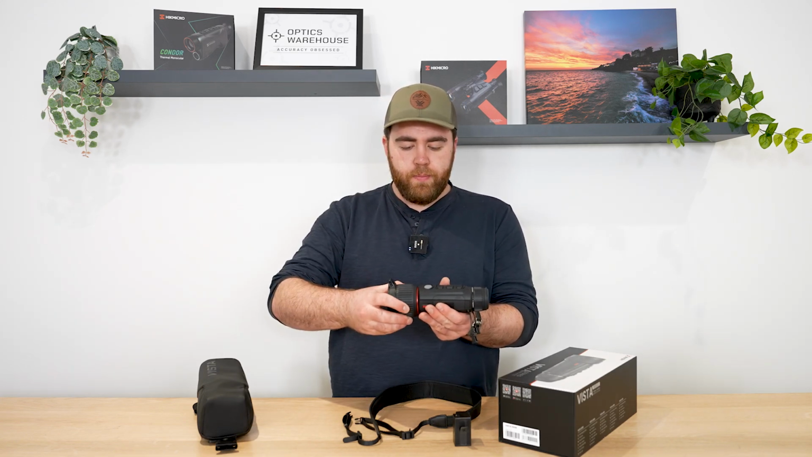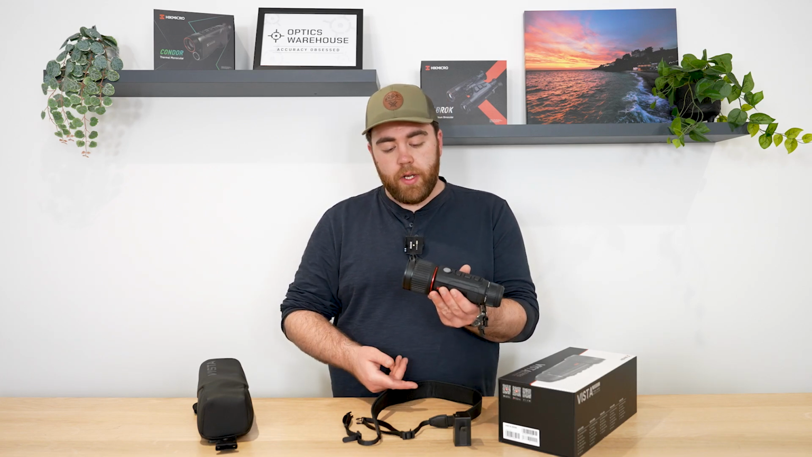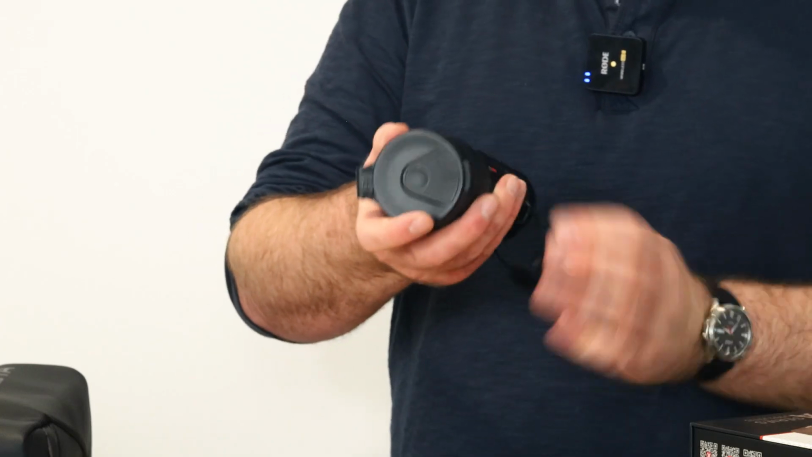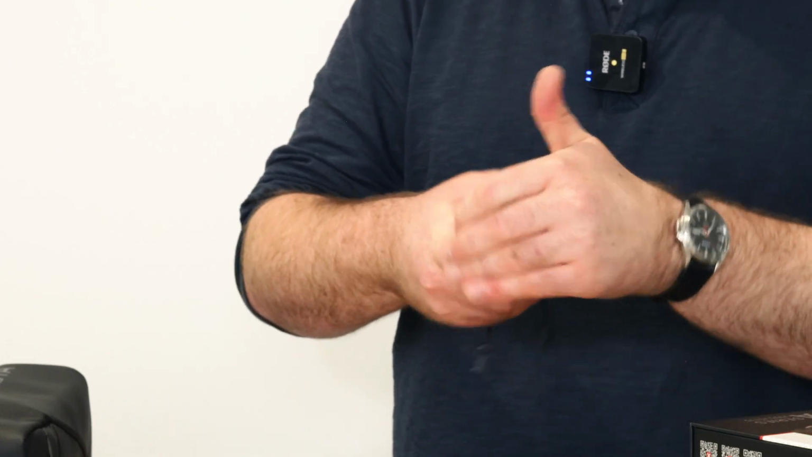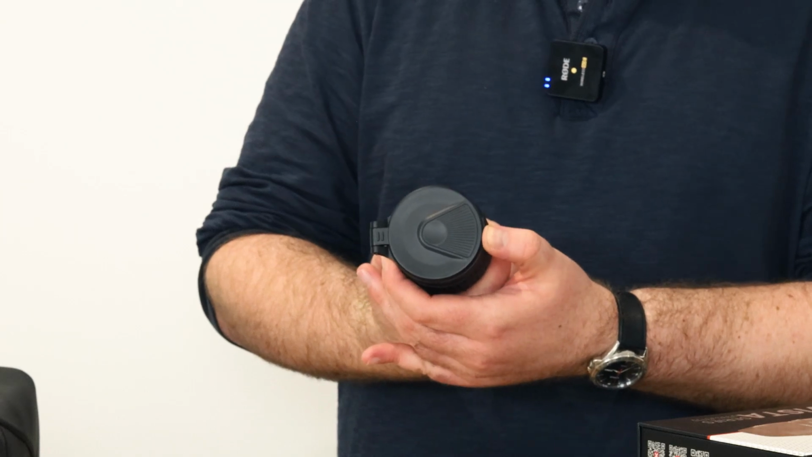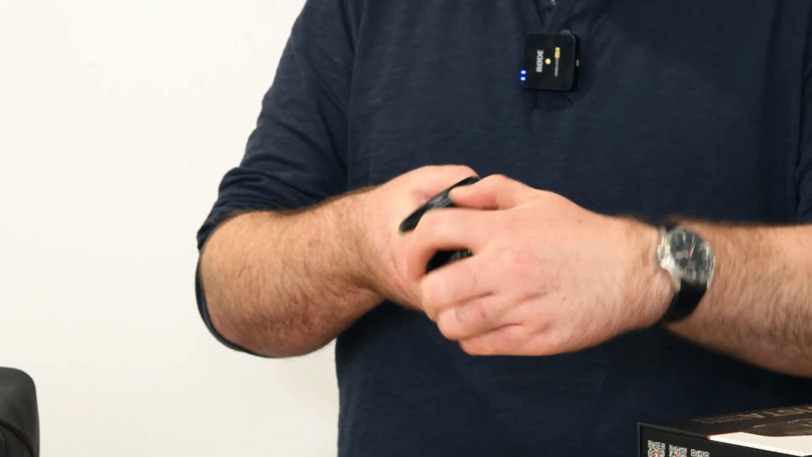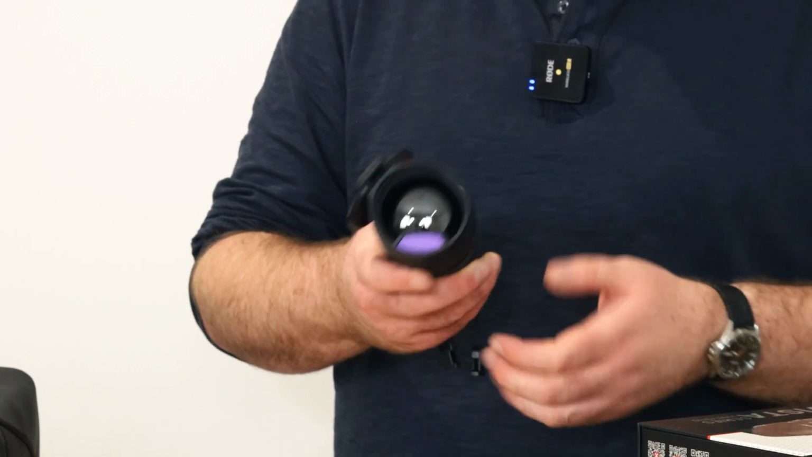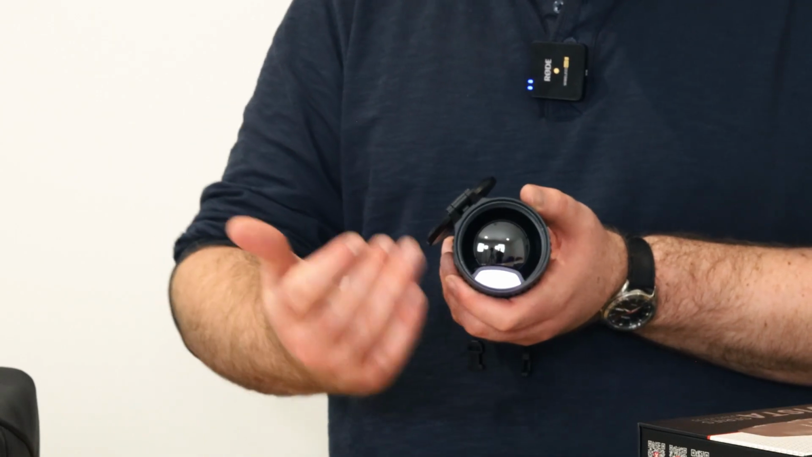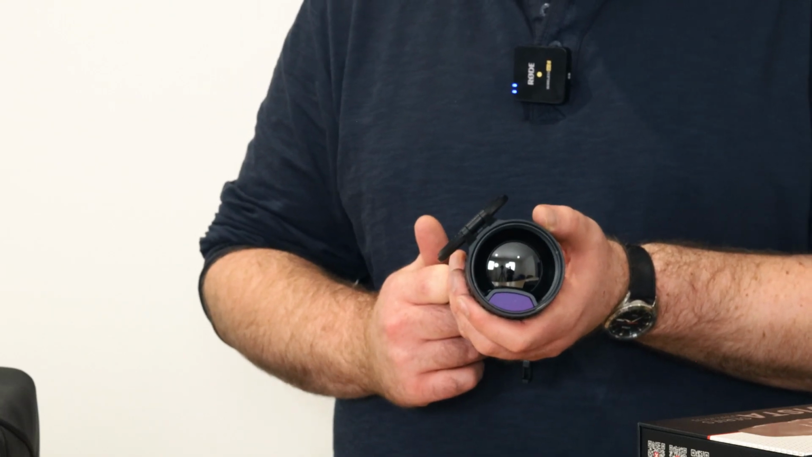Coming forward, this big knurled section here, this is your focus and is really slick and smooth to use. Absolutely lovely, really easy to get your images in focus. Then we have the front lens cap here, which again is reversible, is removable. You have it on whatever side you want, and it's push tab there and it opens here. All the way up, out the way. I typically had mine like that in the field. As you can see here, you've got your front lens. Just at the bottom there, that is your LRF sensor for the laser rangefinder.